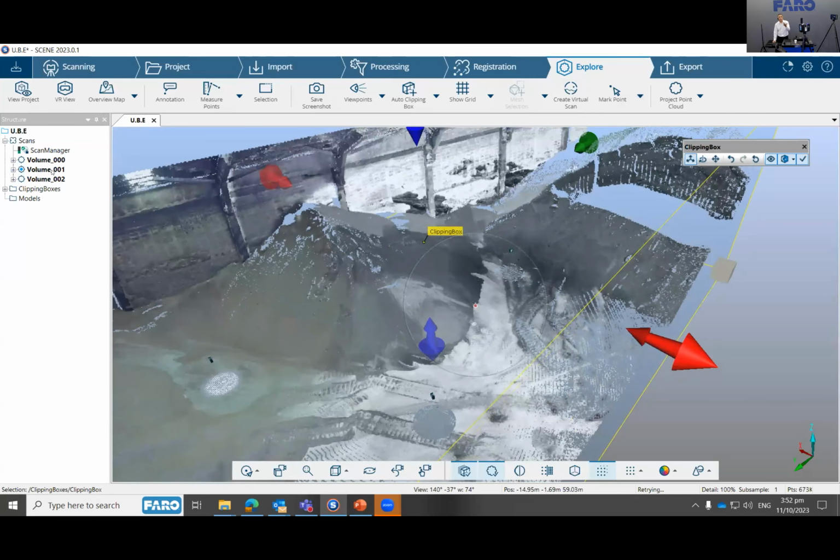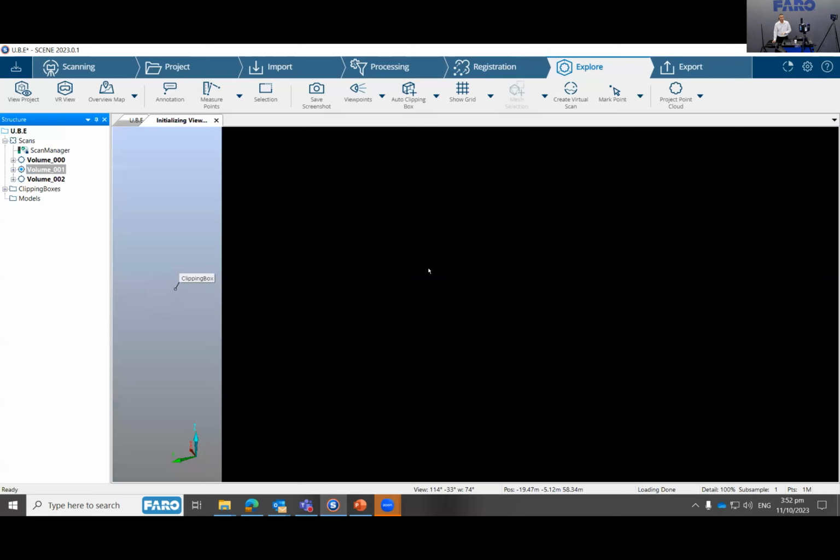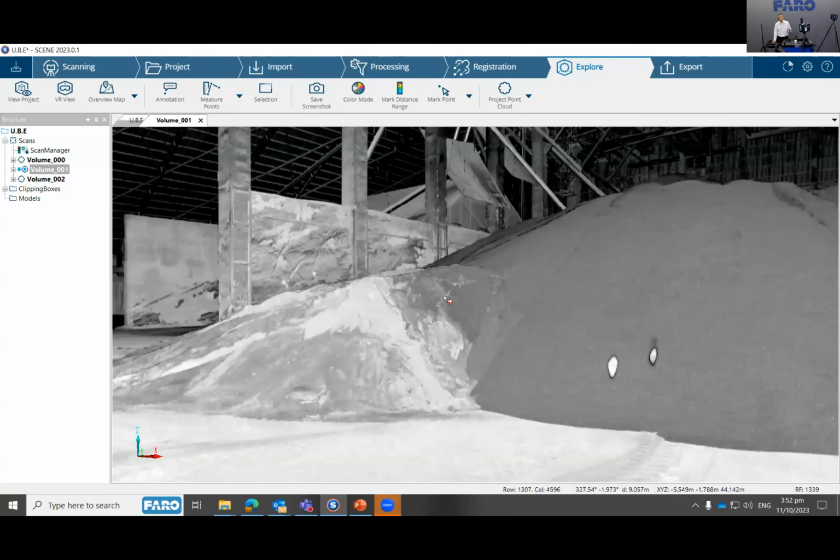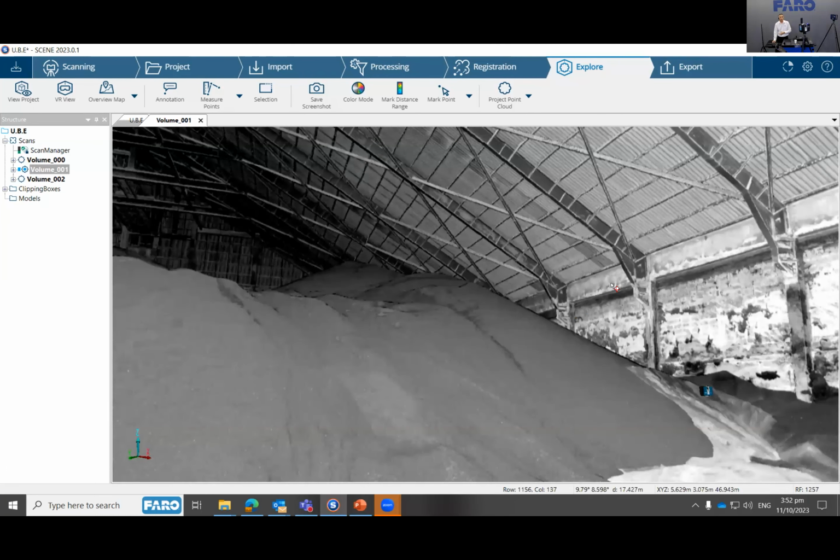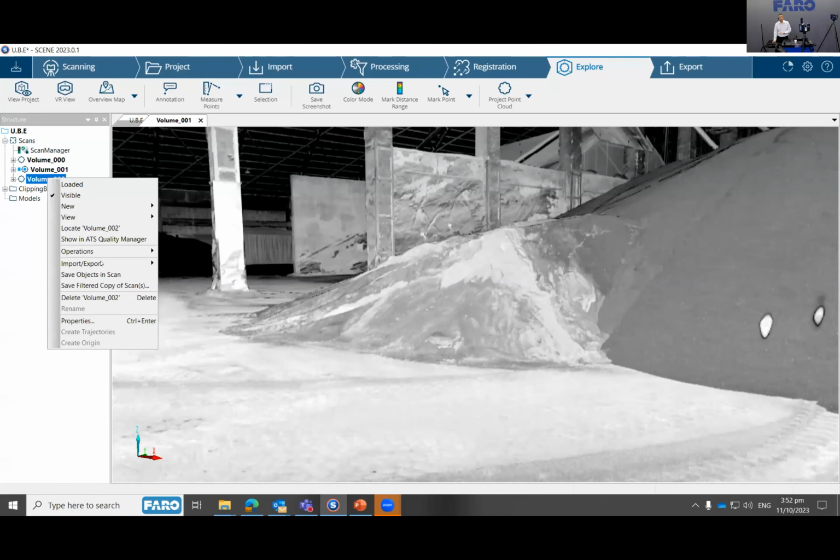If you want to see how it looks from its individual scan view, this is a combination of colored and non-colored version. It was actually an older Focus model that was used to capture this. So it looks something like that. I think I have one colored version as well.